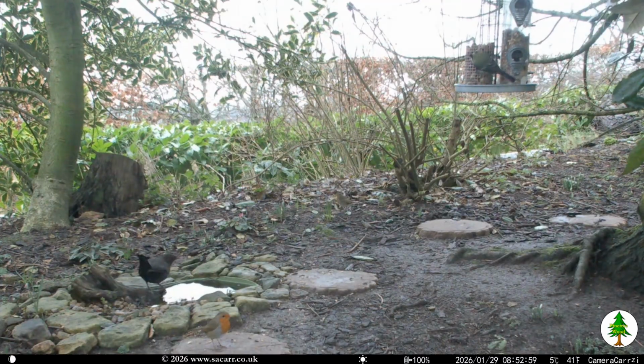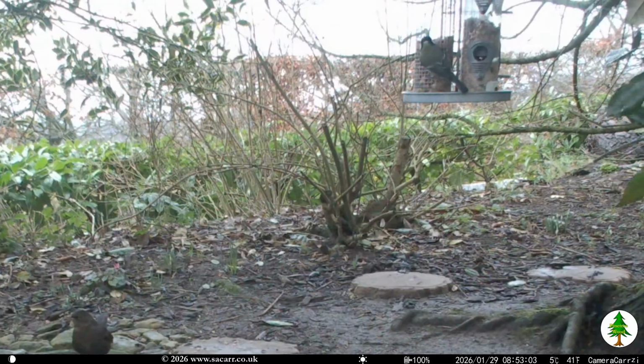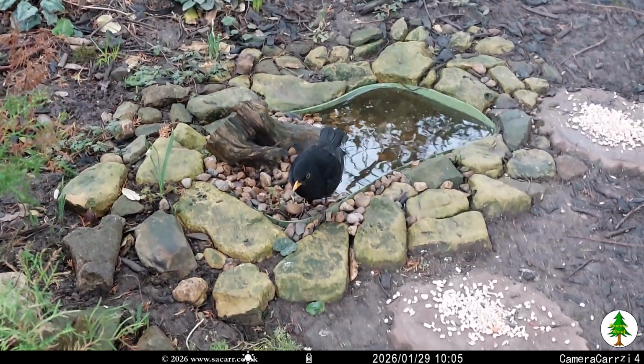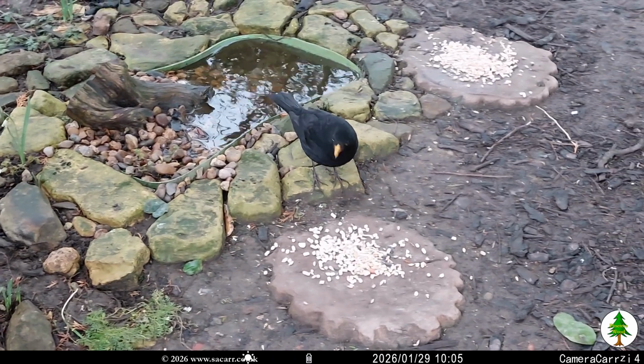Just before 9 a.m, it was a great tit at the feeder, with a blackbird and robin by the pond. I was topping up the seed at 10 a.m. and caught a blackbird on my phone. He's quite timid, so I'm surprised he got so close.